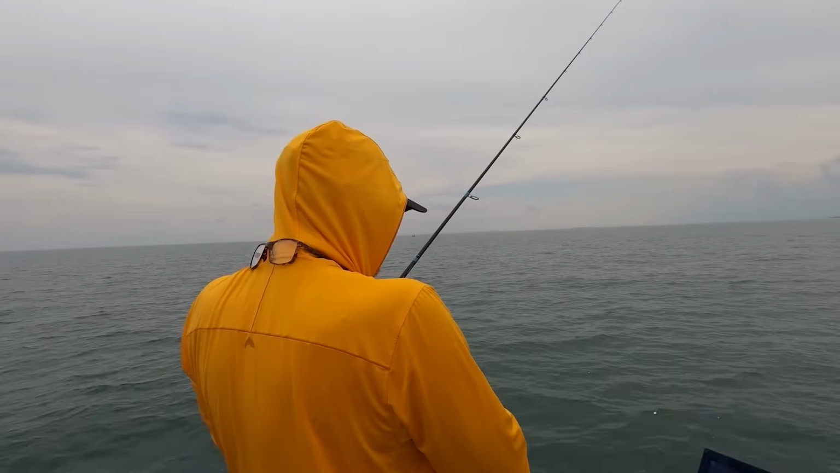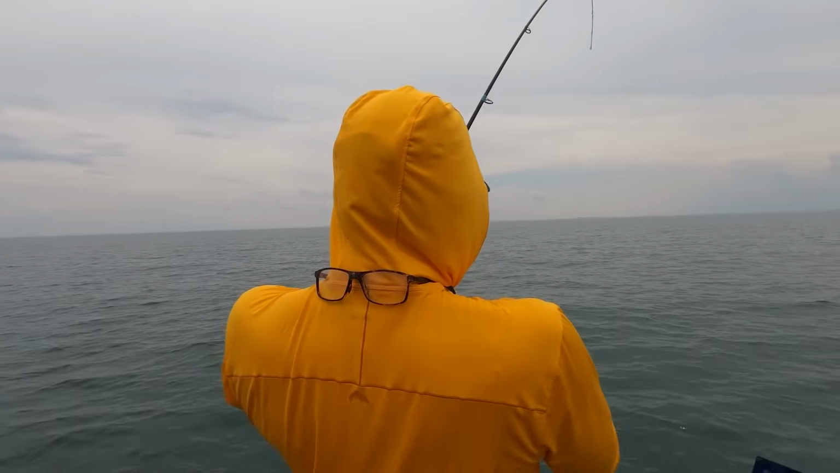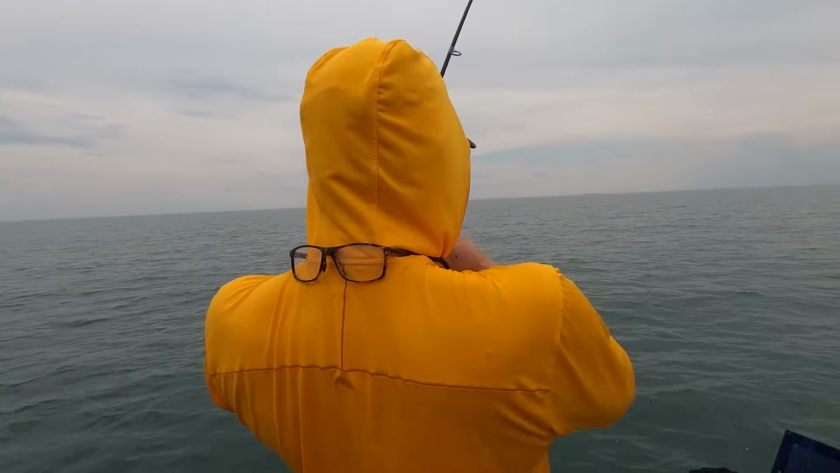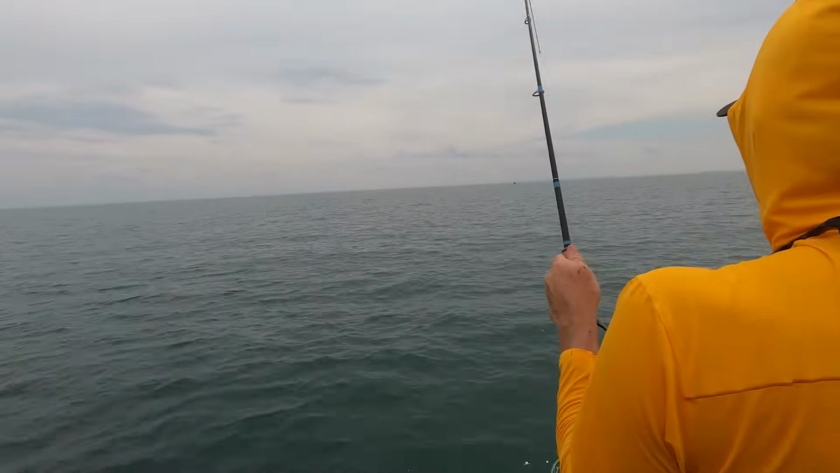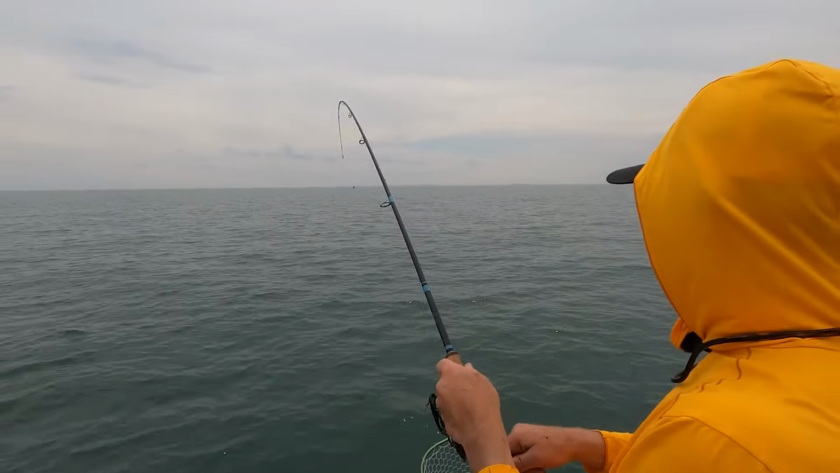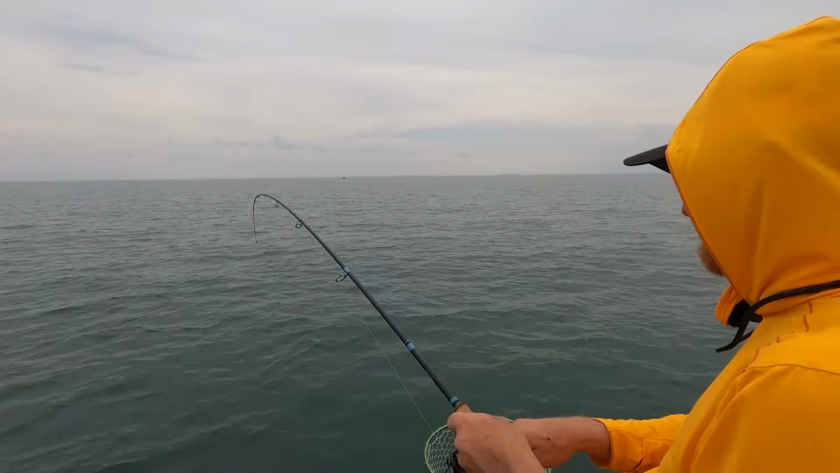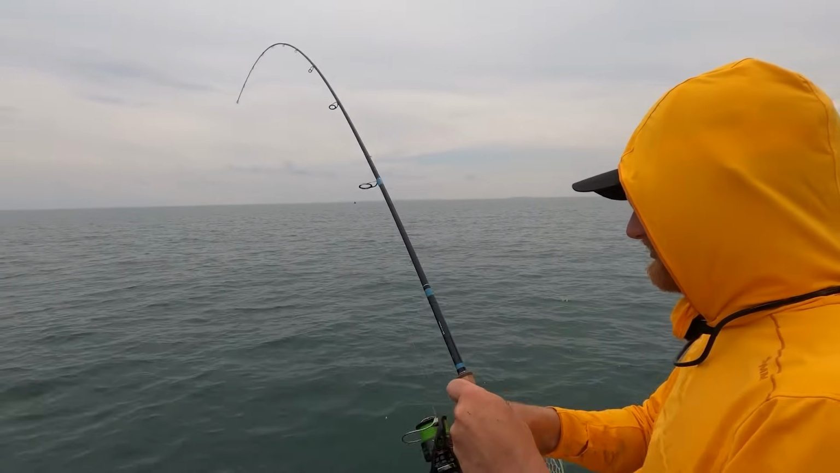Here we go. Here we go. Oh my. I don't want to tell you this is a walleye, but it's not. Welcome to Whiskers Guide Service. Oh my. They really like night crawlers if you guys are doing that.